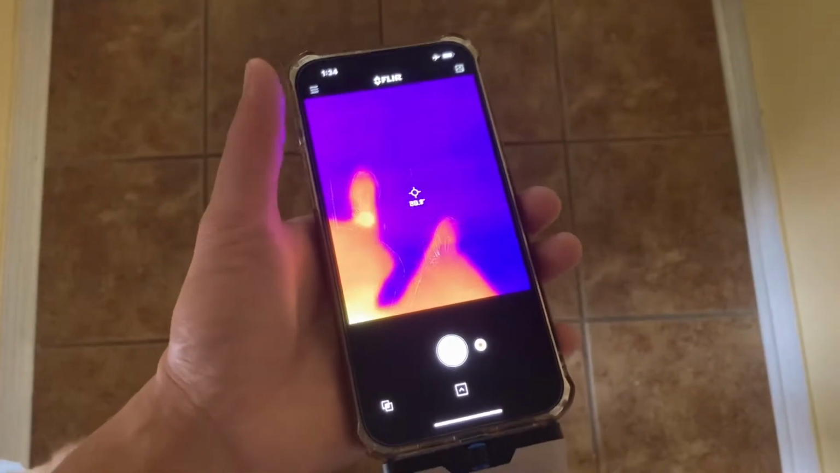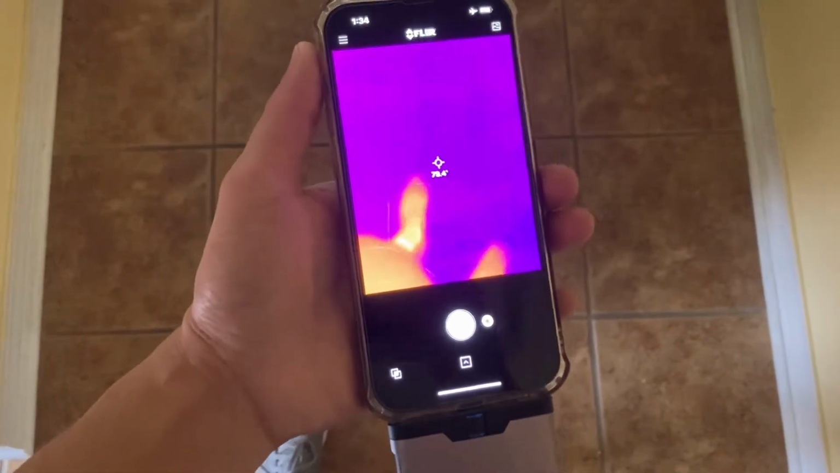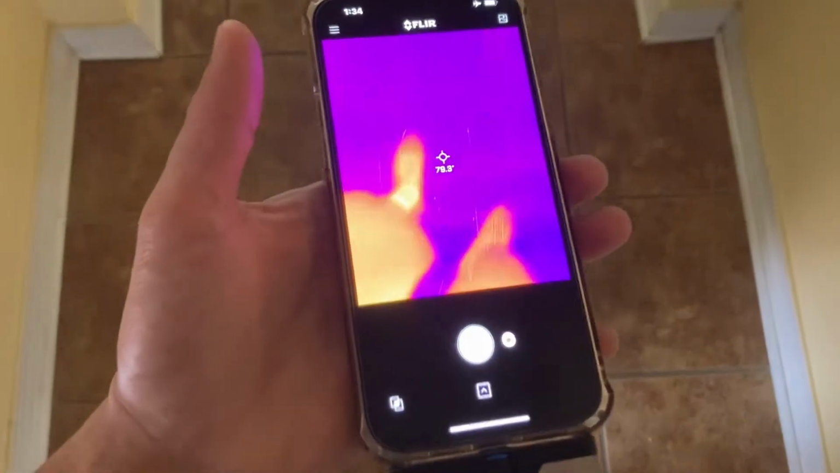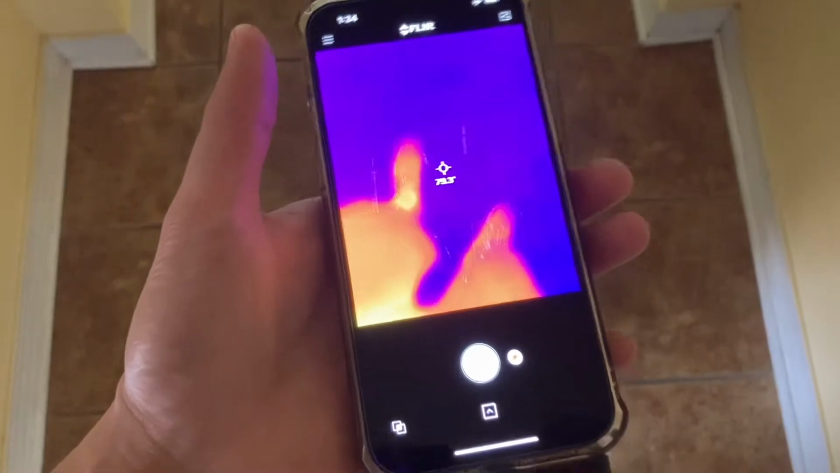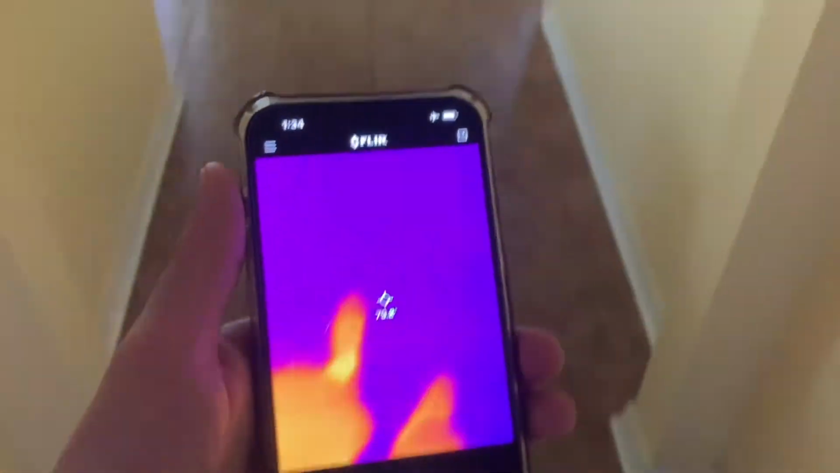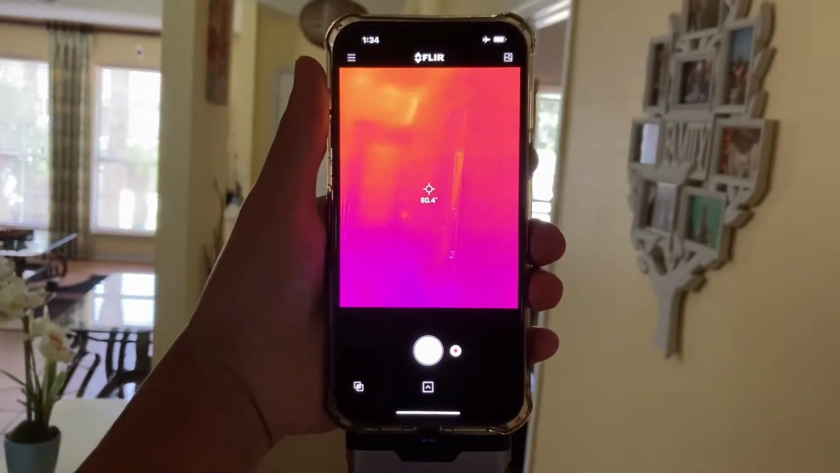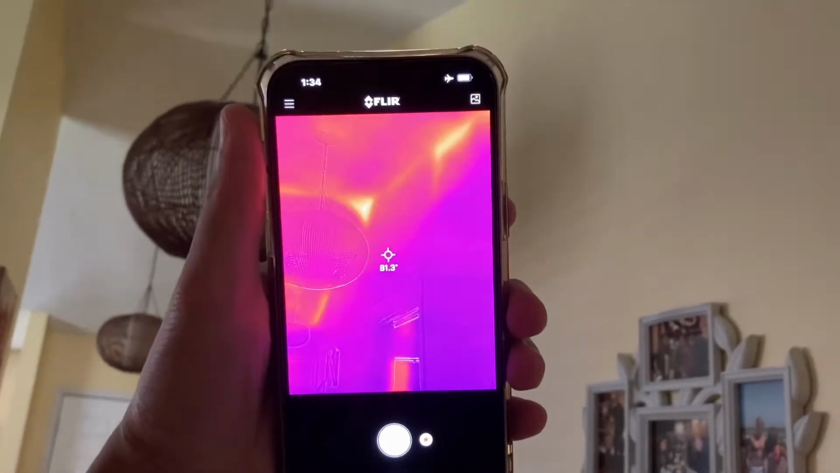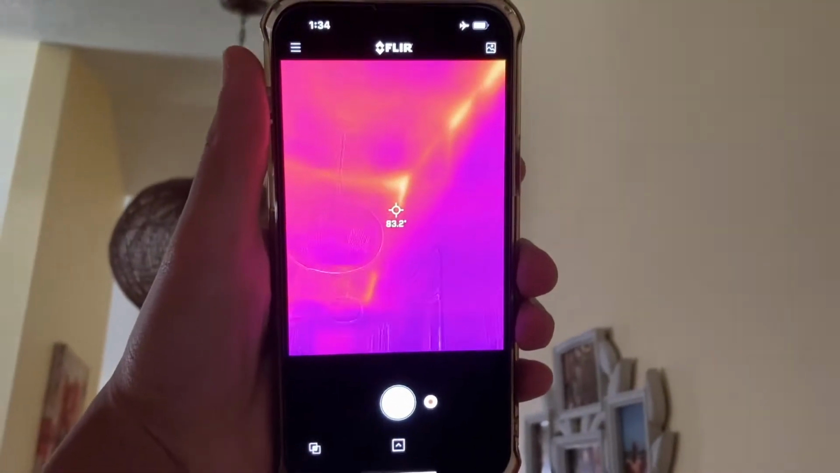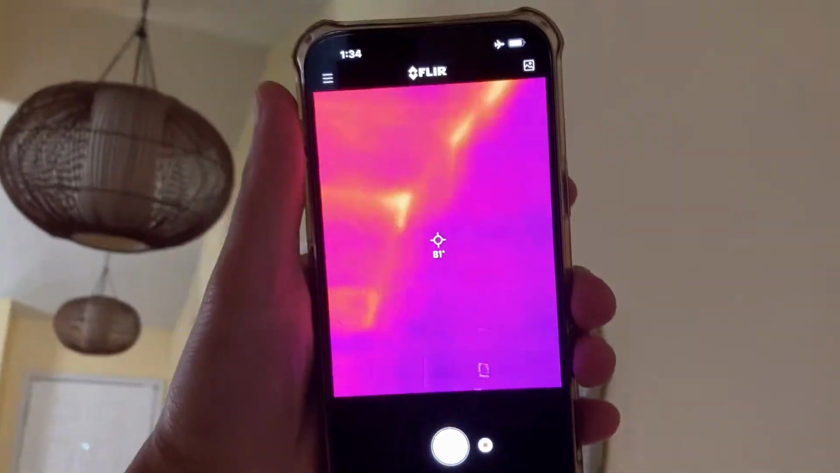So I have an iPhone recording my actual primary phone with the FLIR 1 Generation 3 thermal camera attached to it. And I love this thing, like I said, 'cause I use this to diagnose the thermal readings on electrical components and also to check on the insulation in my home to see how I can improve it. So you can see right here as I'm recording, you can see the hot spots in the ceiling. So you can see right up in that corner, it is super hot compared to, say, right over here on this wall.